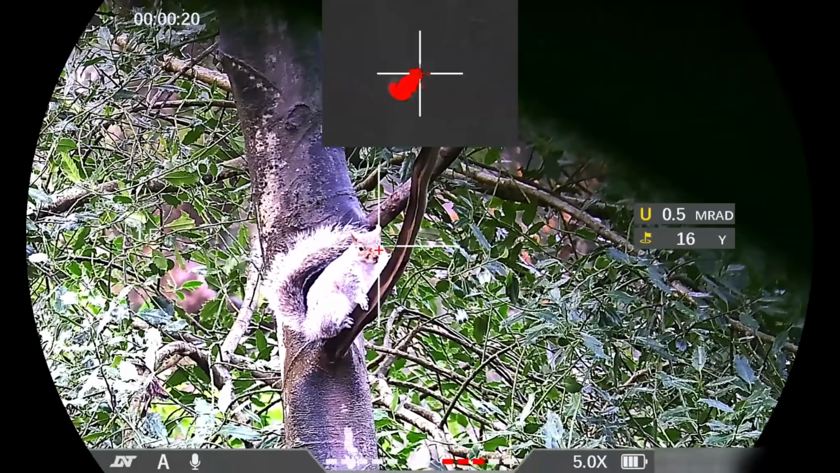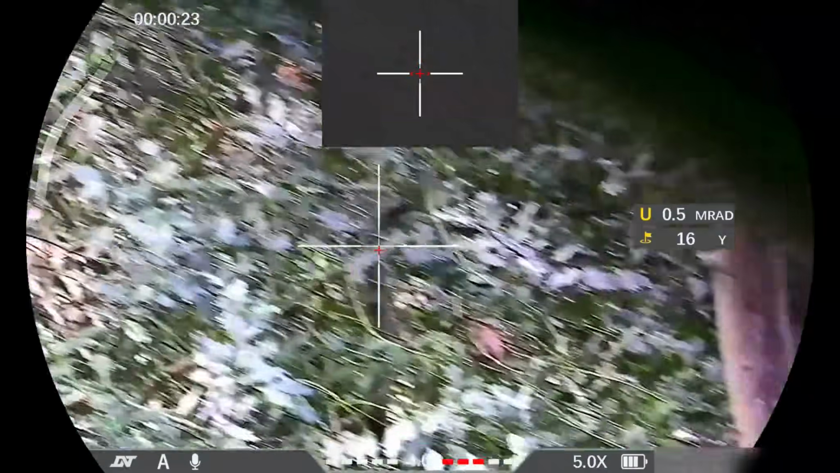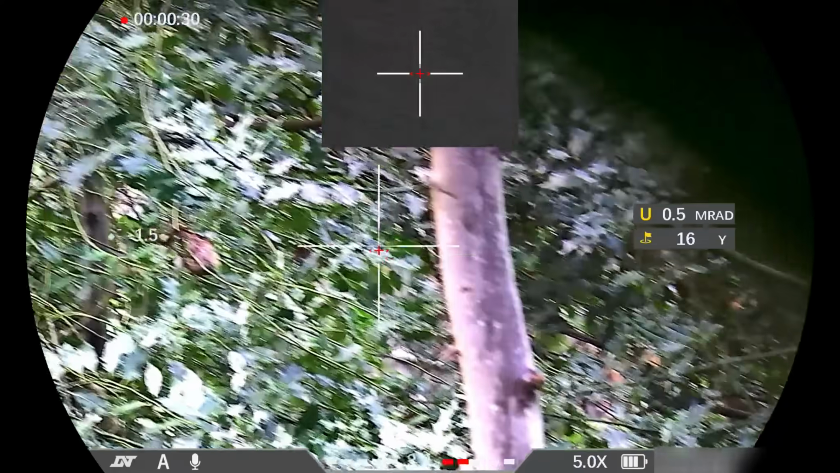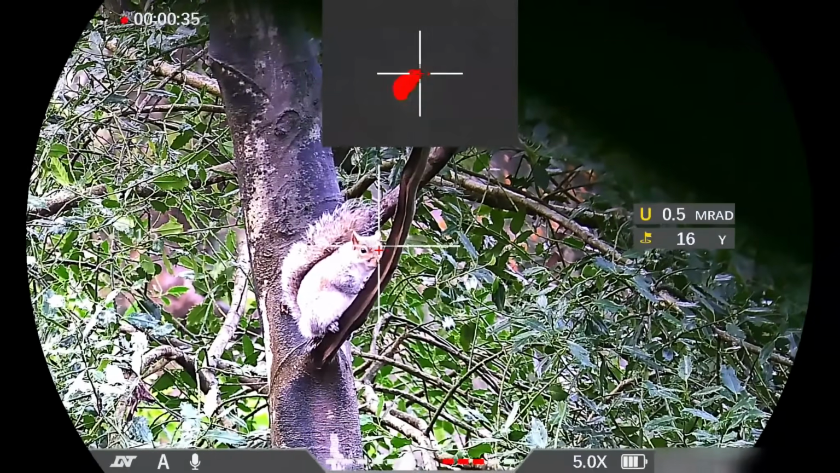just at that exact point when I was trying to aim at the squirrel, my phone, which I thought was on silent, started to ring. So here I'm reaching over to try and shut my phone up. I then swing slowly back over to the squirrel, which has probably heard my phone ringing, and I decide to quickly try and get a shot off before it actually runs away.